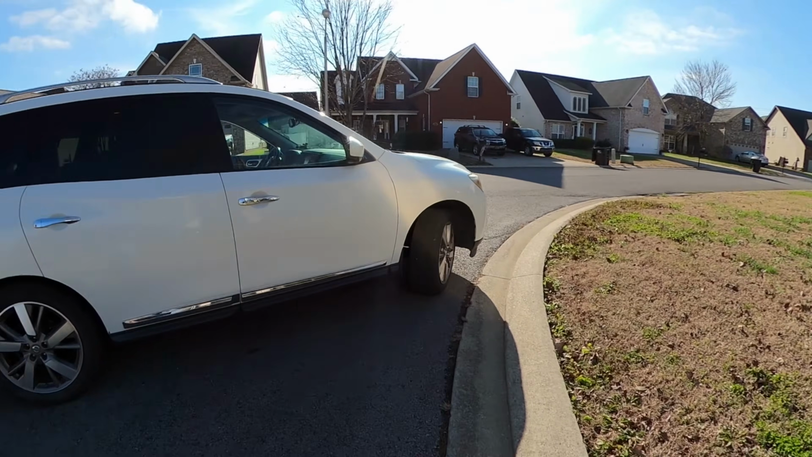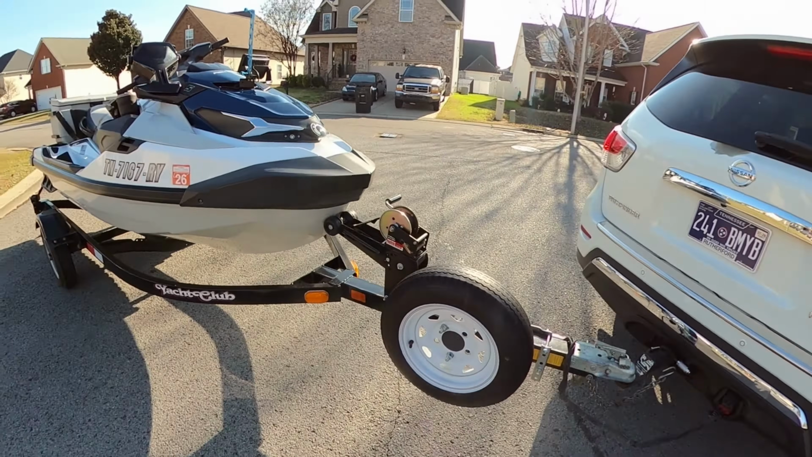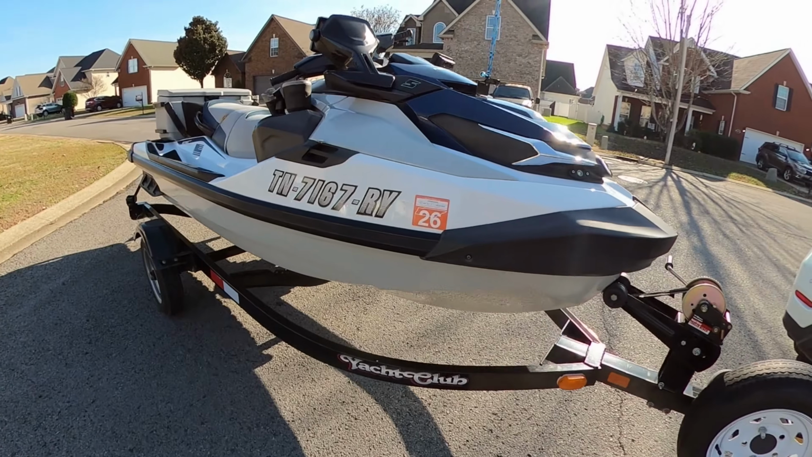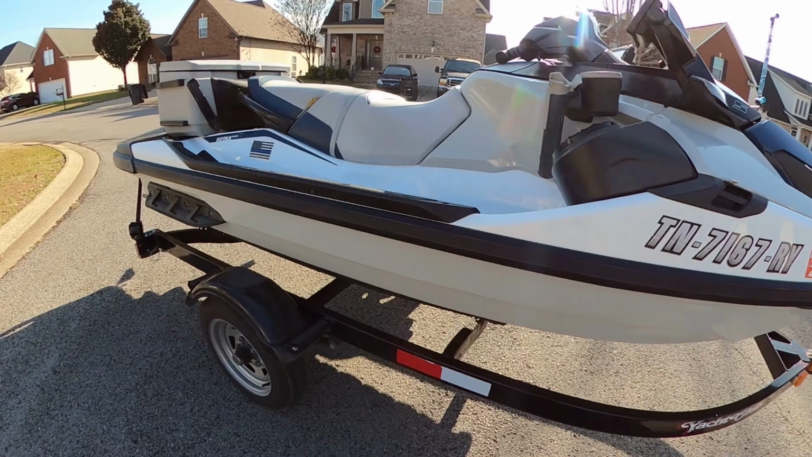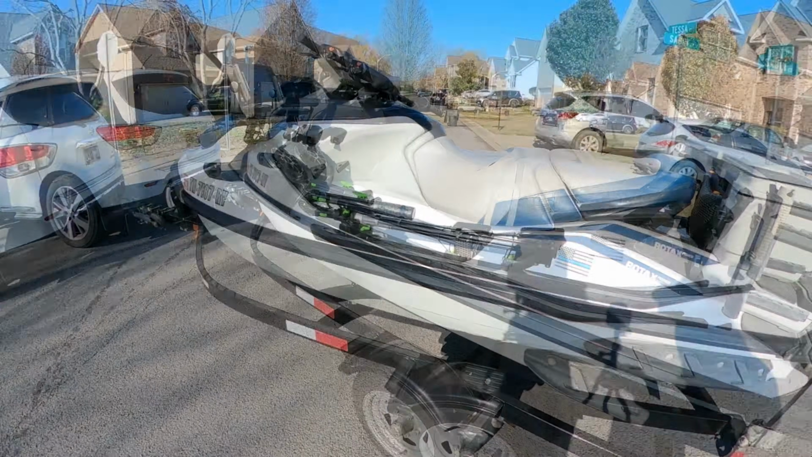All right, you guys, here's what we look like today. Hauling it with the Pathfinder. That's a 4-wheel drive Platinum. Look at that beauty. About 670 hours on it now.